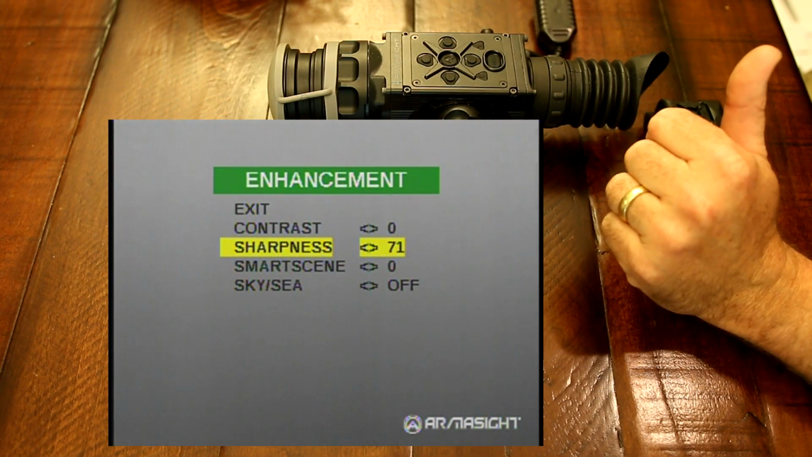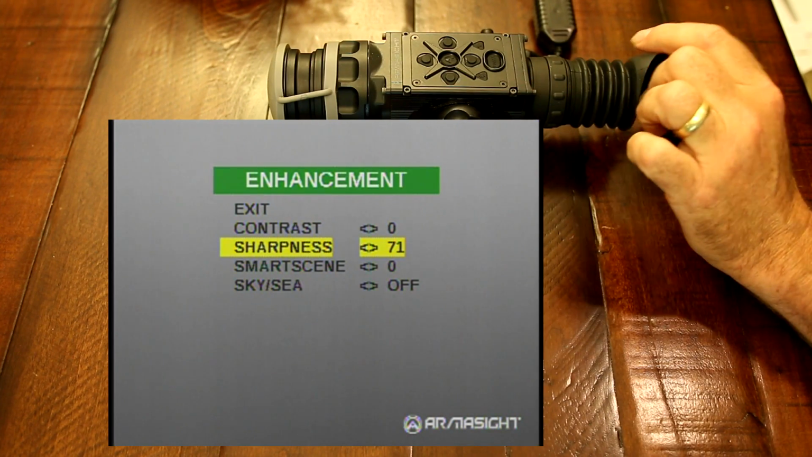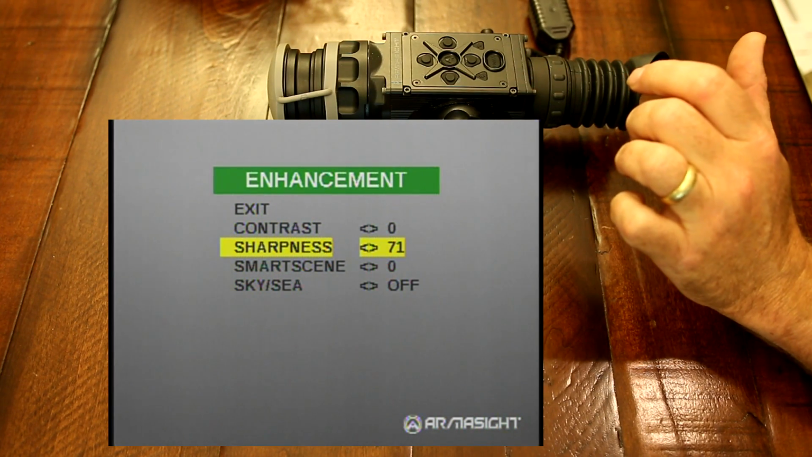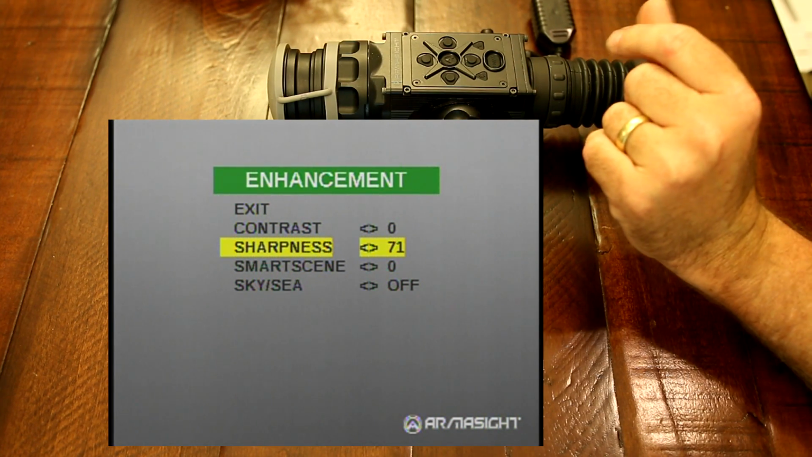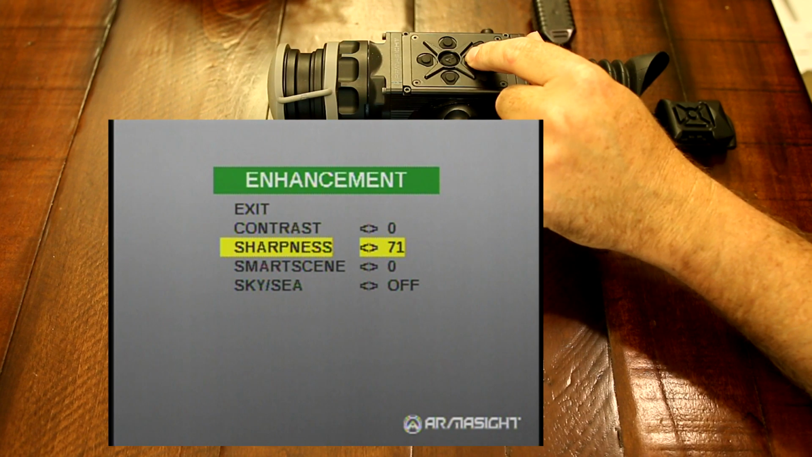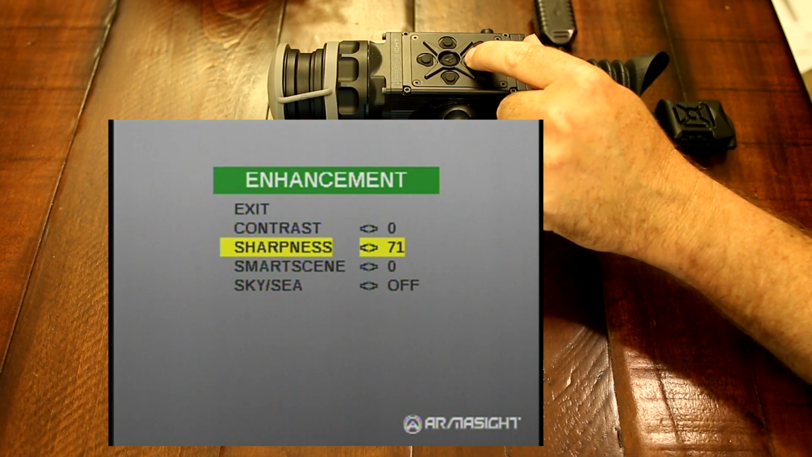And of course, once you get up to the top or end, you're going to have some signal to noise issues, some graininess. But again, you can adjust and find out what looks best for that particular situation and make it where you can really define your target and see the edges and see all the detail in there. So another great enhancement.